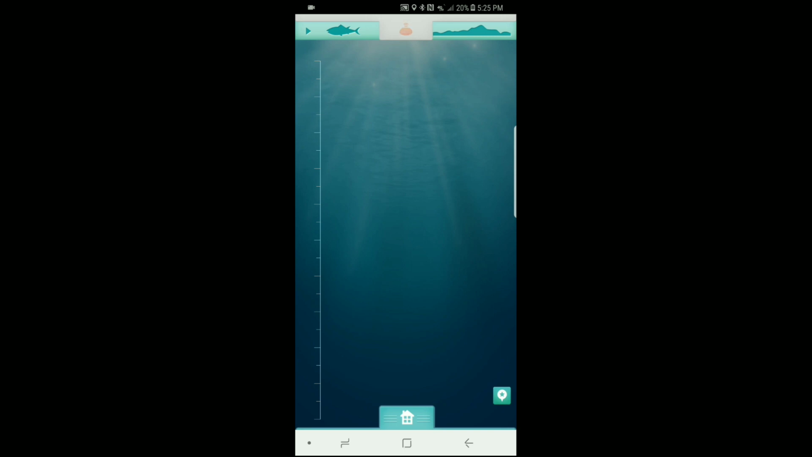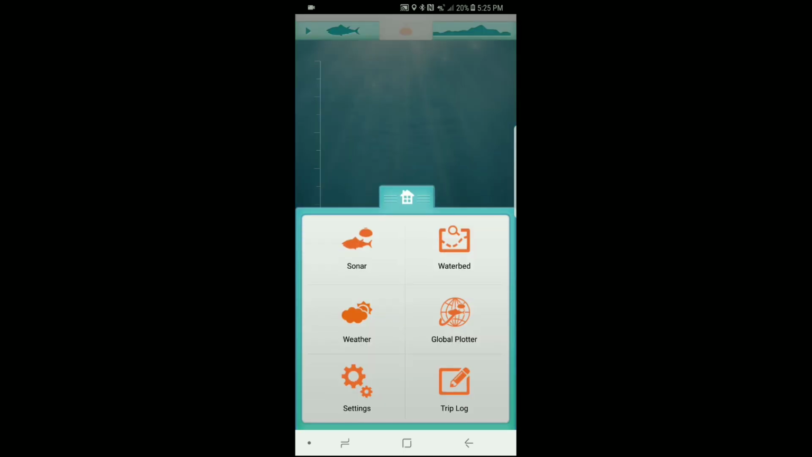So down at the bottom here, you'll see a little home button. You just tap that and it opens up your sonar, waterbed, weather, global plotter. Sonar basically just reads the water, reads the terrain, tells you where the fish are at, the depth, etc.